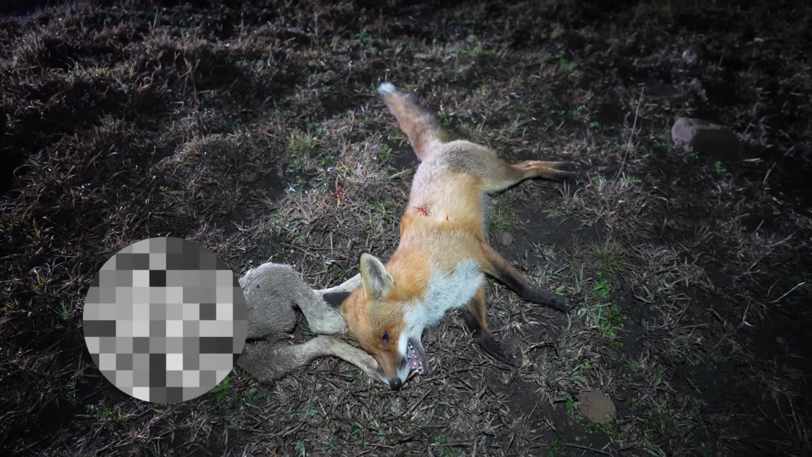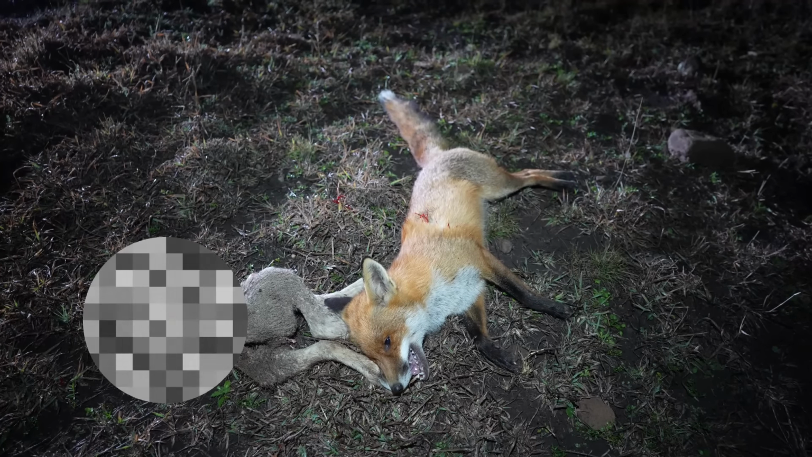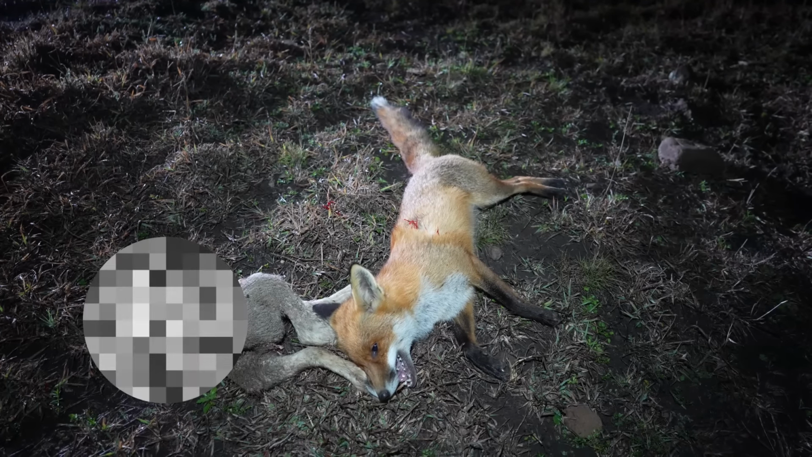That's one of our barking foxes I could hear while I was having dinner. Caught in the act. I don't know if it's killed this lamb or it's just found it deceased, but either way, it's having a chew on it.